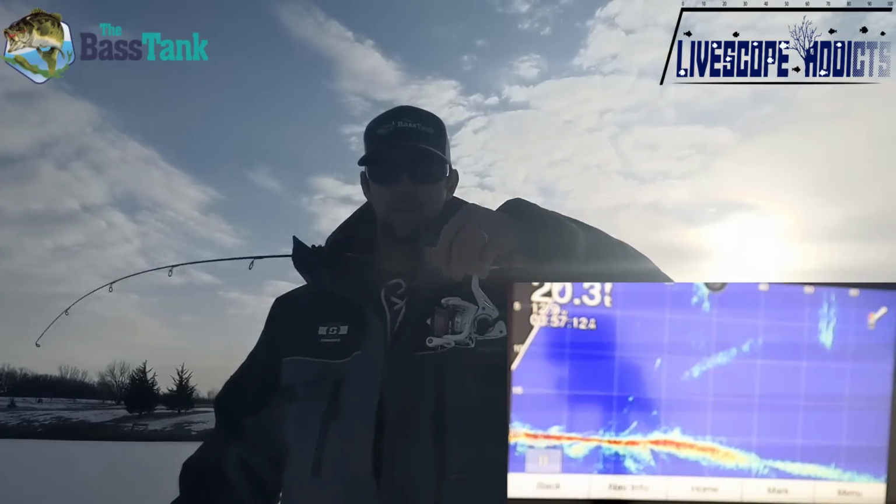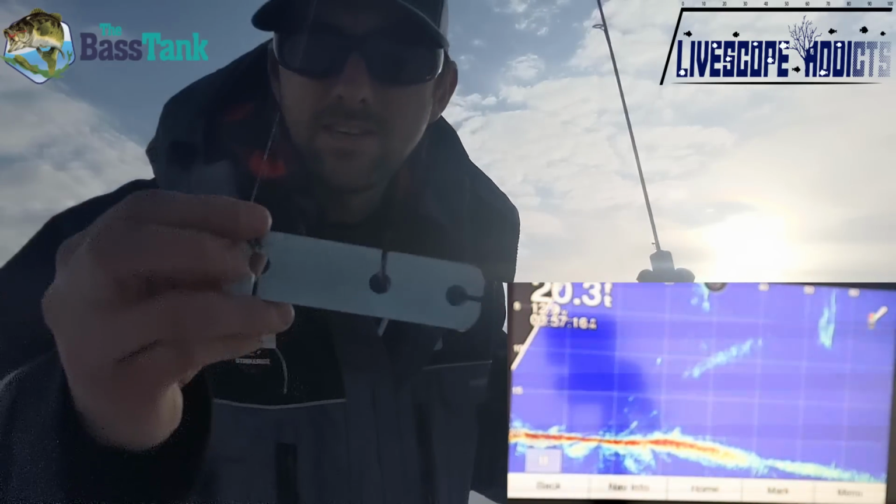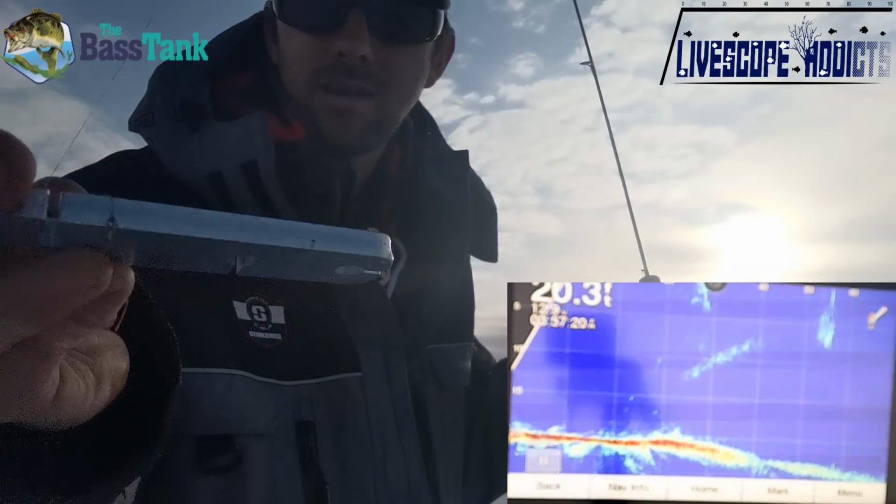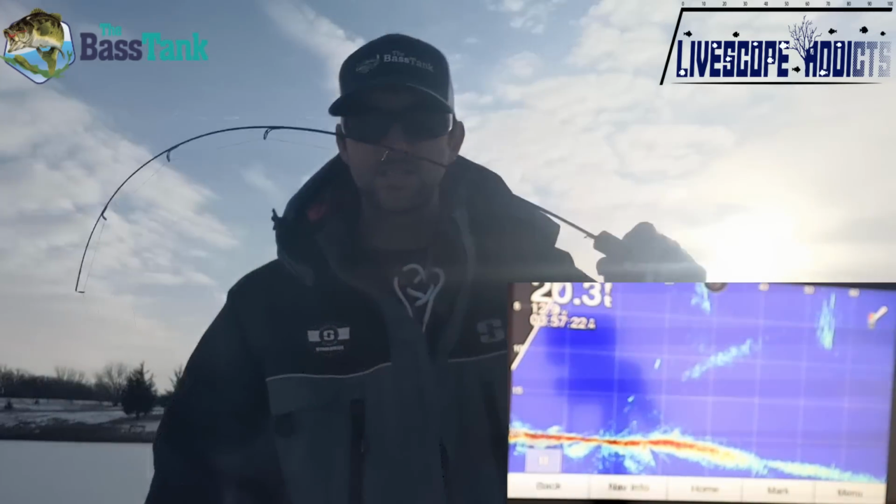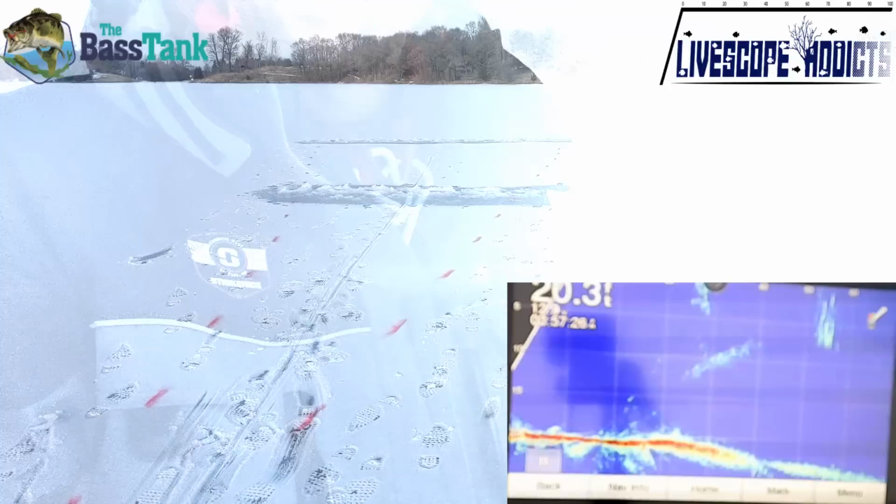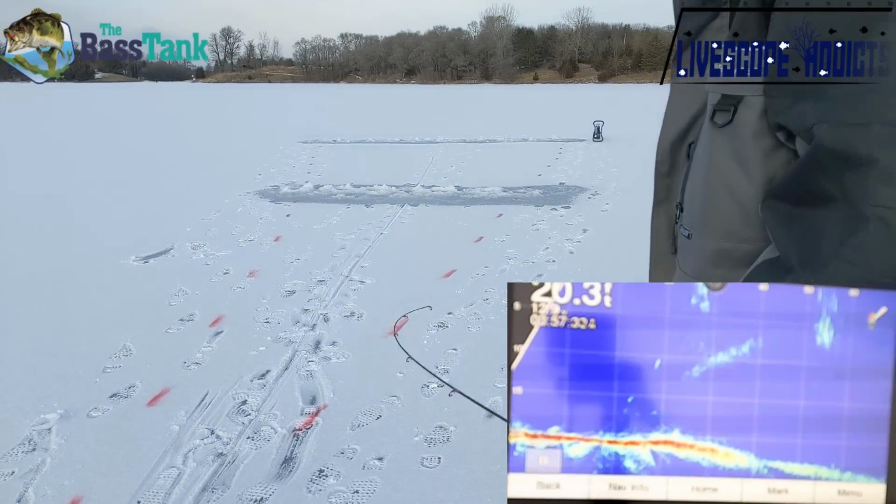All right, got a jig rod. I got a big piece of steel here. I don't know, the sun's behind me, I don't know how well you can see. I'm going to drop this piece of steel down on this pole, and we're going to see from spot to spot just how far out we can see this. First, I'm going to go out to 25 feet, and I'm going to start in the center and work my way out.